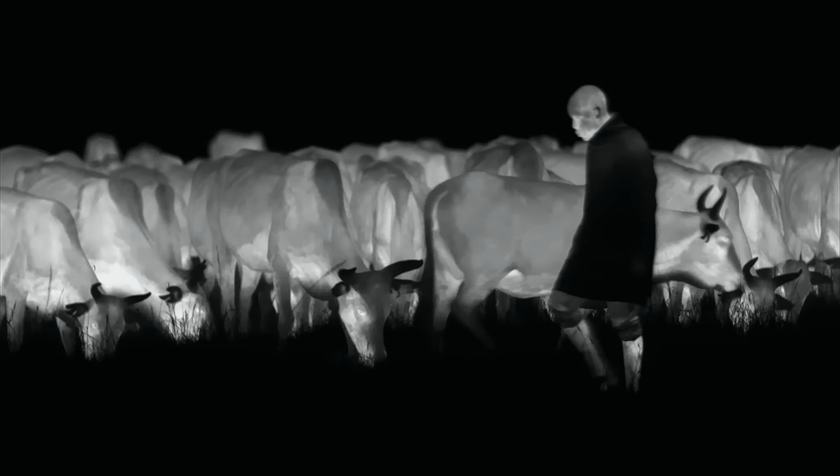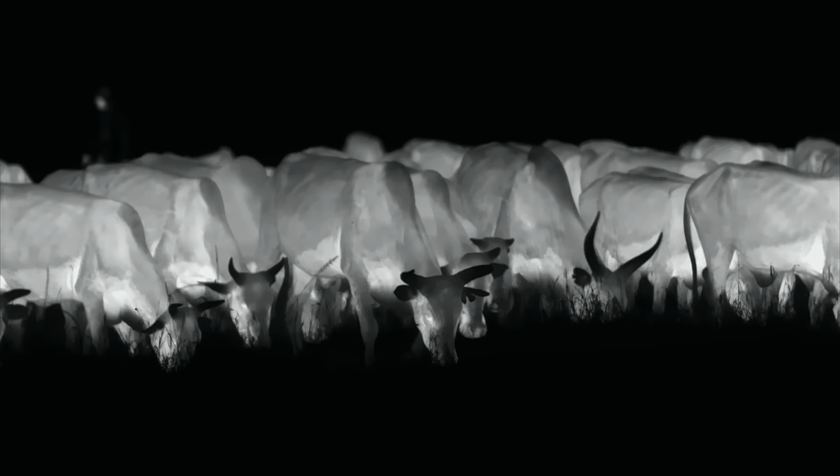The torches and the calls unsettle the cats. They would usually never dare to approach humans. But when such encounters take place in the bush, they almost certainly attack. Every year, more than 300 cows are killed by lions in the Masai Mara. In retaliation, the lions are slain by means of spears or poison.